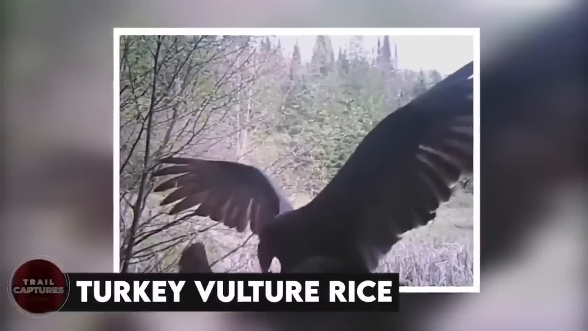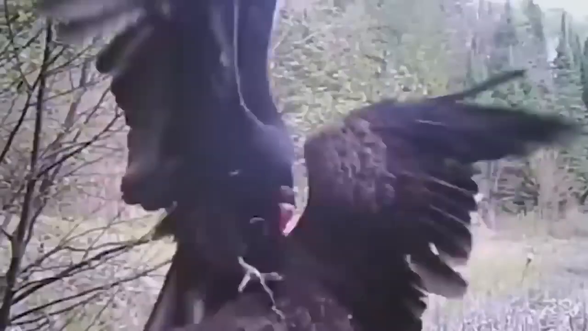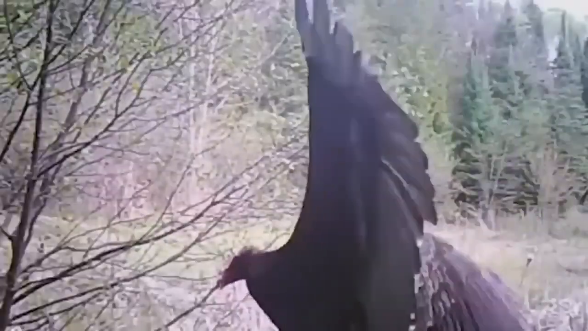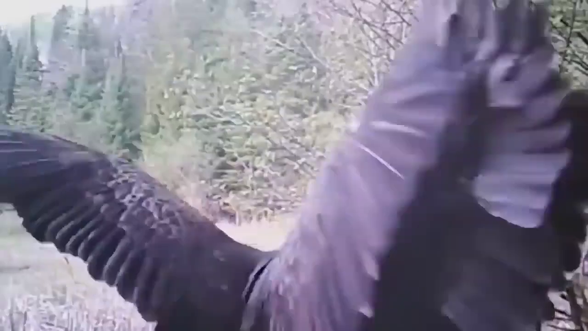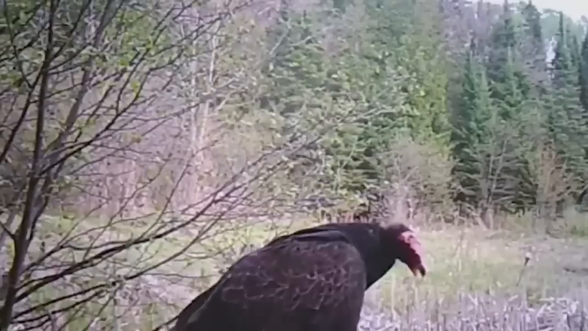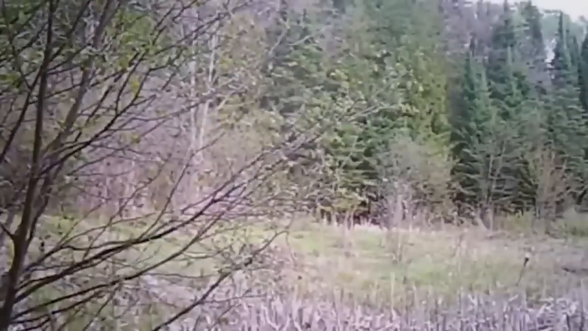Turkey vulture fight. Vultures are known for being epic scavengers, but what this trail camera recorded was a little unusual and somewhat terrifying. These 2 turkey vultures were spotted having a fight, which did not last long, but looked just as deadly as anything can be. With such a short clip, we couldn't get the whole view or any kind of context as to why these 2 were having a fight.